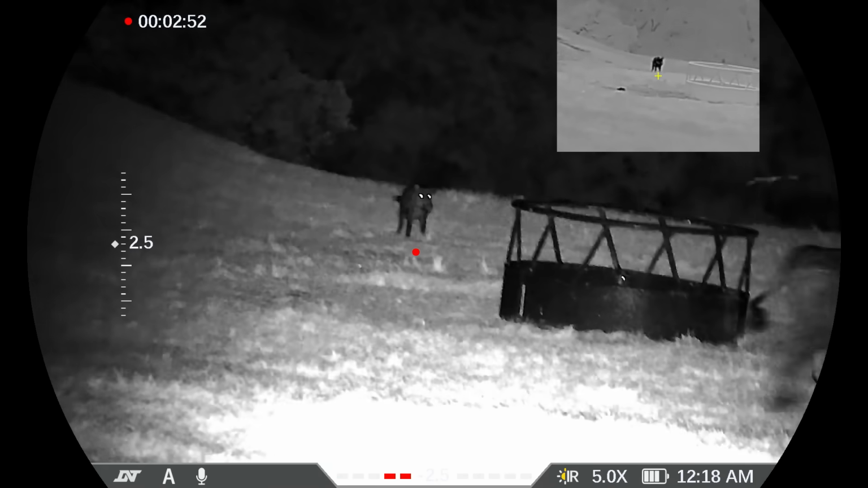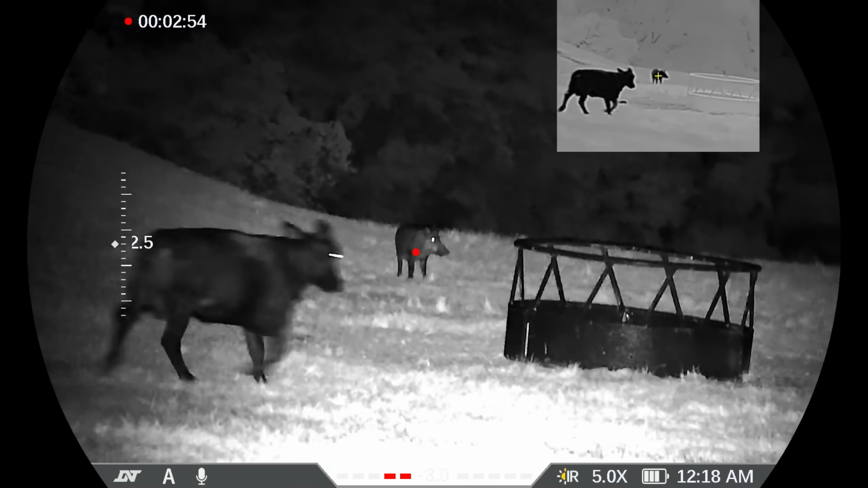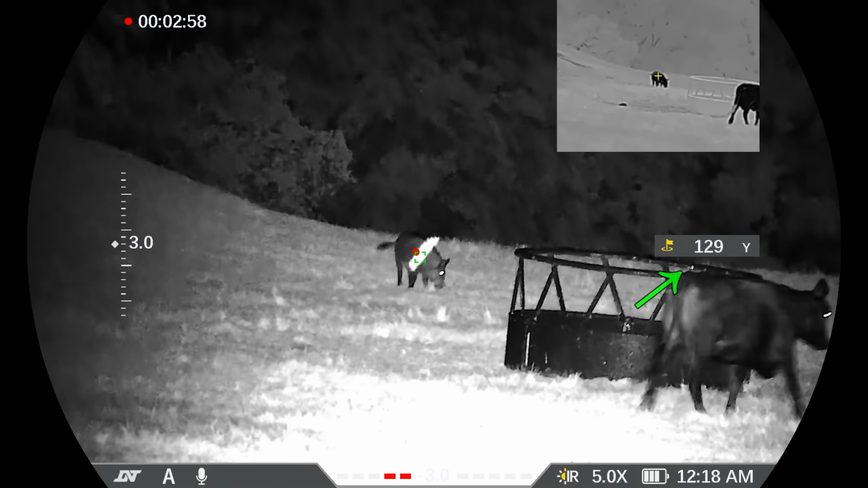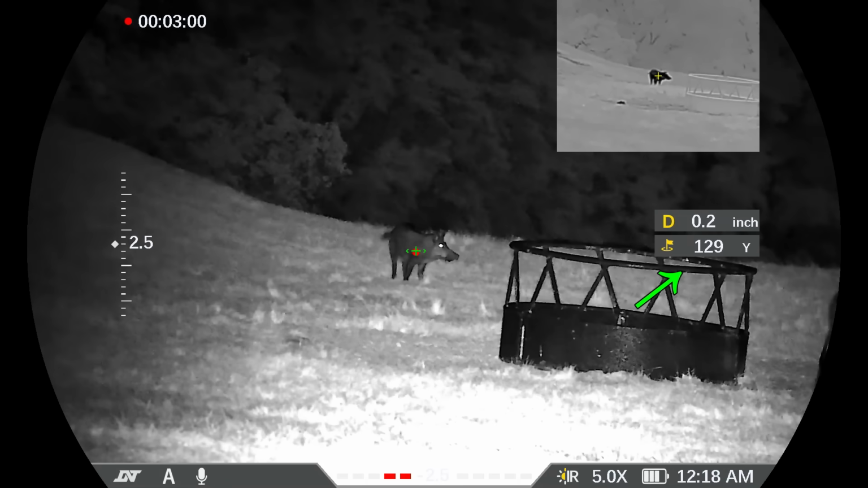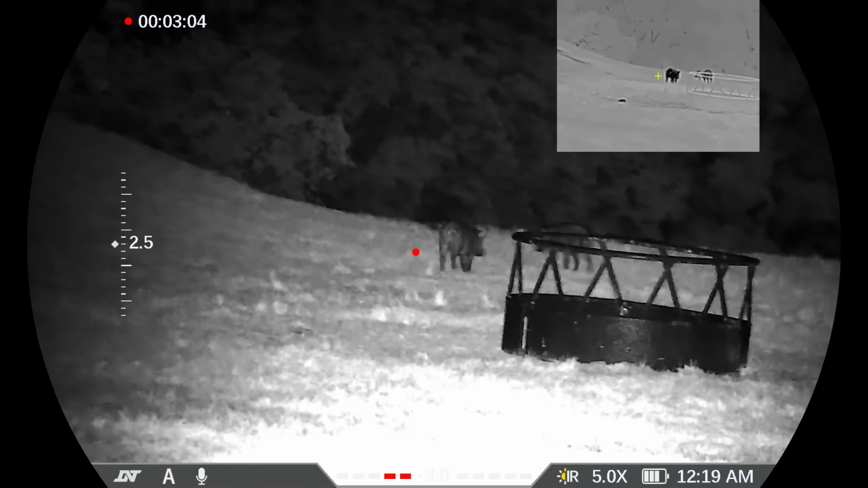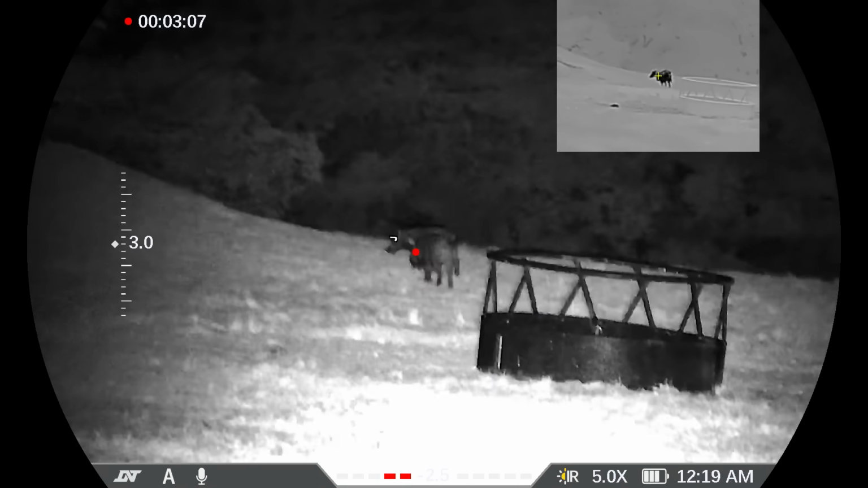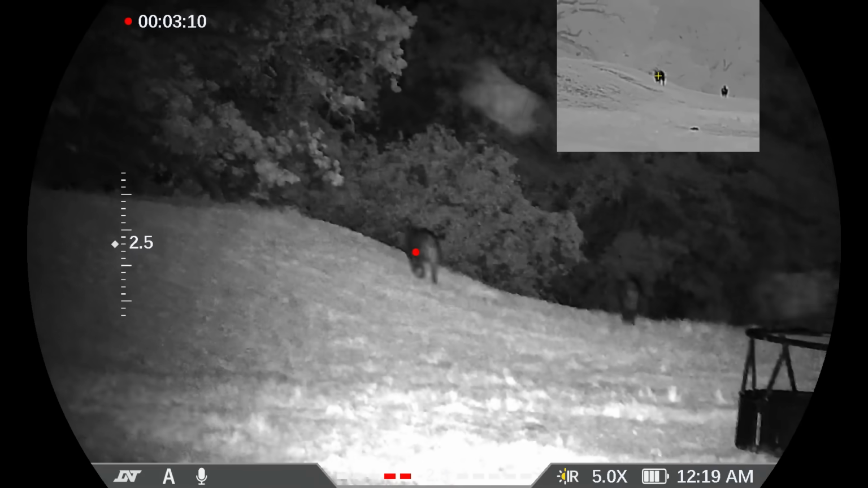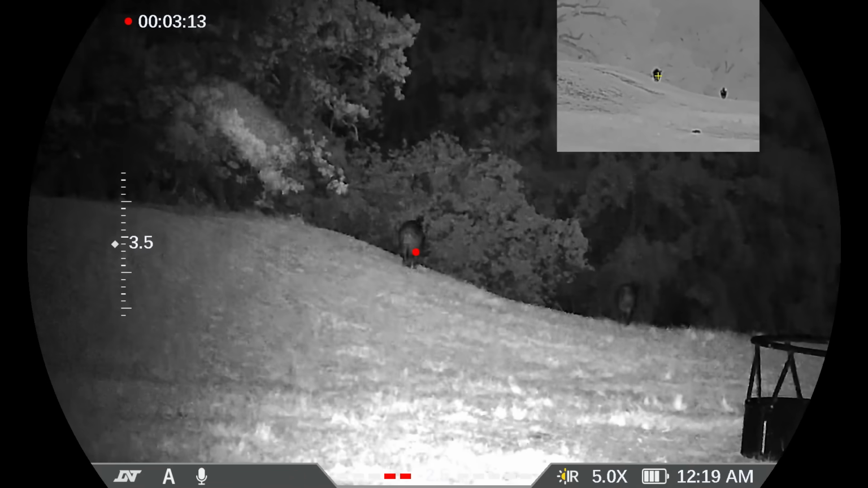Still more cattle activity. The cattle ran wind sprints back and forth across this field 4 times while I was trying to go after these hogs. Nice distance, 129 yards. Should have taken a quick shot right there. The hogs move away.